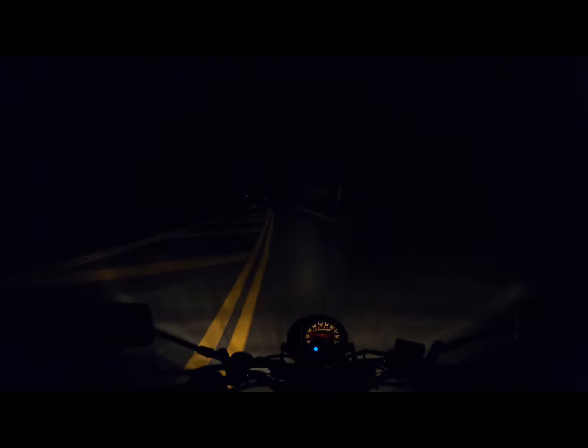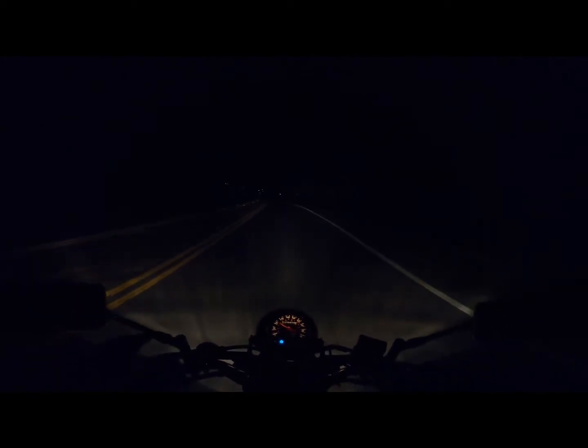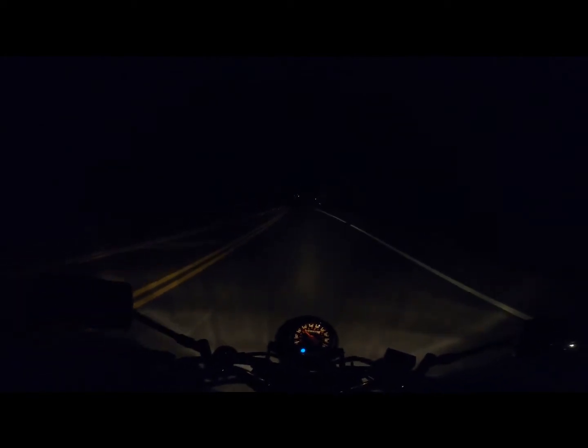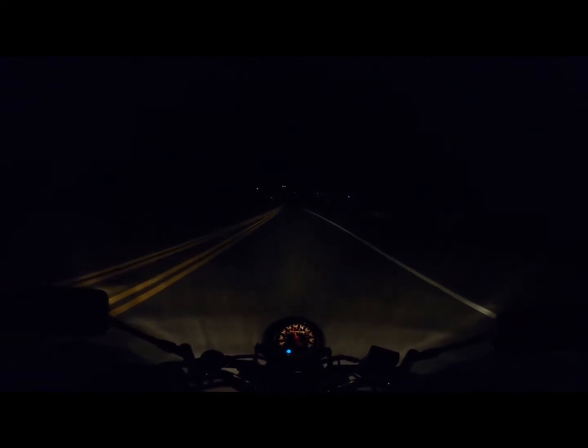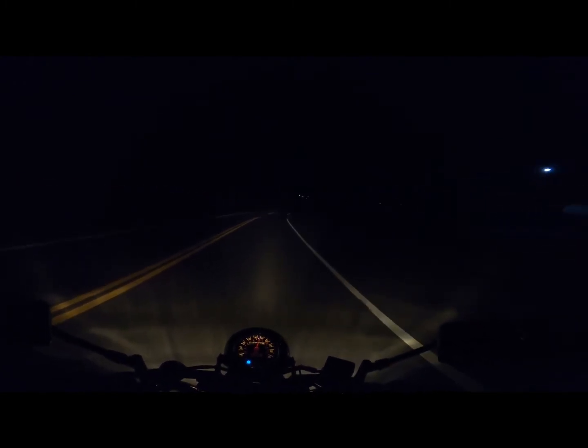Definitely want to be careful riding tonight because of the deer. I had one pull out in front of me earlier. At least she was far away. It was actually a she. At least she was far enough away that I didn't hit her. So right now I'm kind of on the search for some deer.